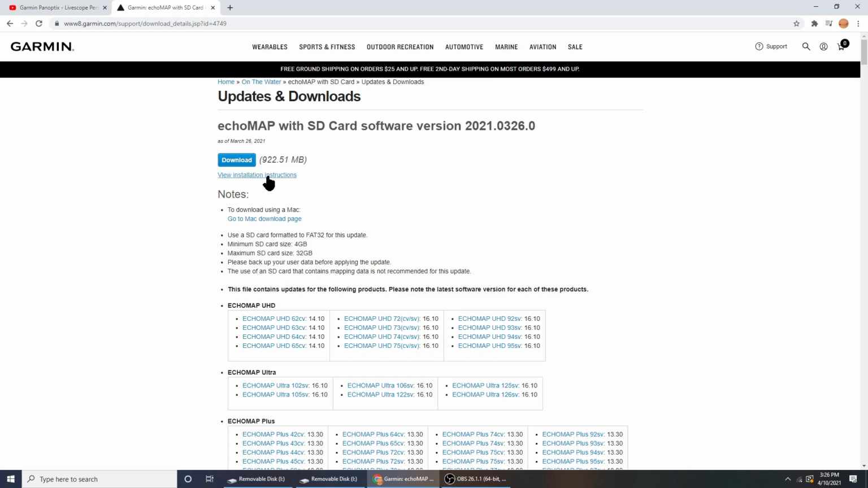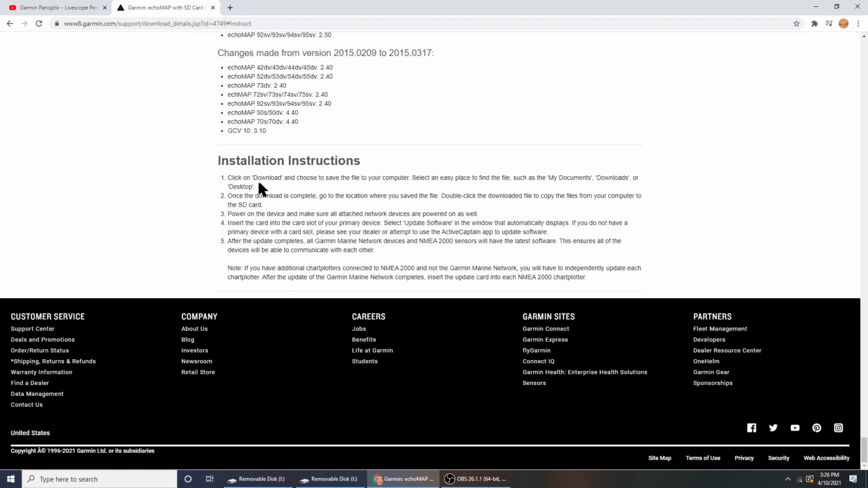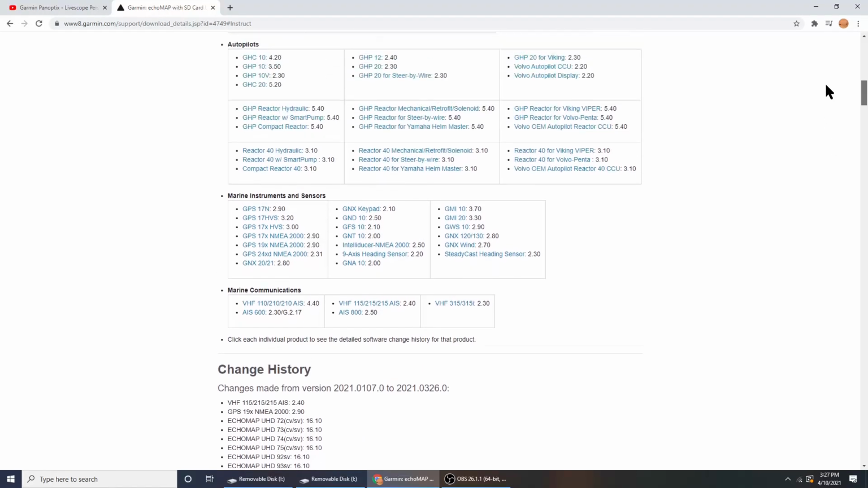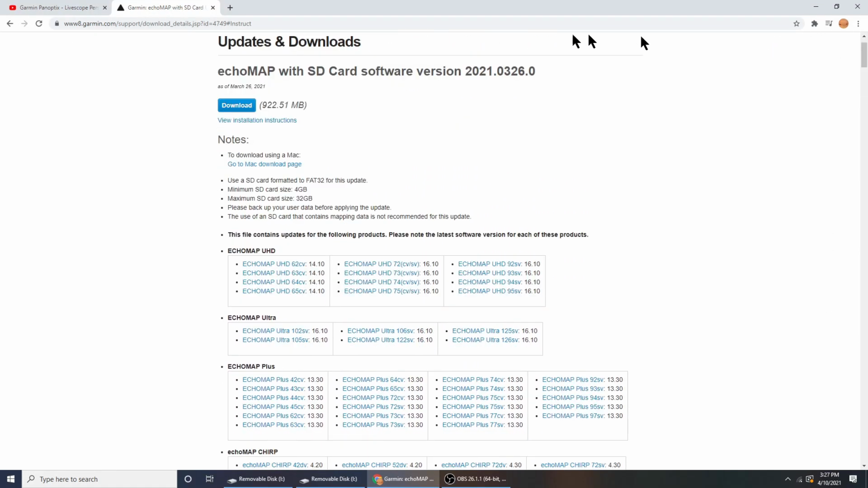There's a view installation instructions link here. If we click on that, this will give you all the instructions. It's basically saying download it, save it to your SD card, power on your device, insert the card, and then let the update happen. So if you want to pause this and read through that, make sure you understand this. But I'm going to go ahead and show you the setup right now. So we're going to scroll back up to the top, and click on the download link here. It'll start downloading down here.